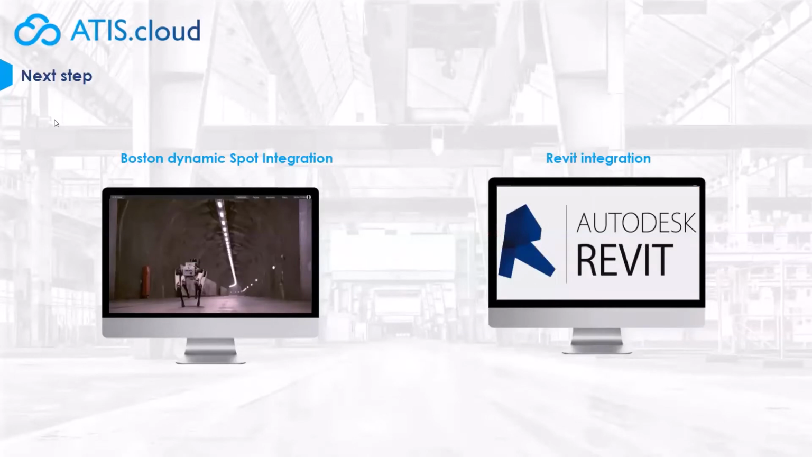So what is coming next? You will soon be able to integrate Boston Dynamics Spot with ATIScloud, and so you will be able to give direction to the robot, and so you will be able to scan any environment from the platform. And also we have coming up the Revit integration with ATIScloud, so you will be able to integrate your point cloud directly in your Revit software.